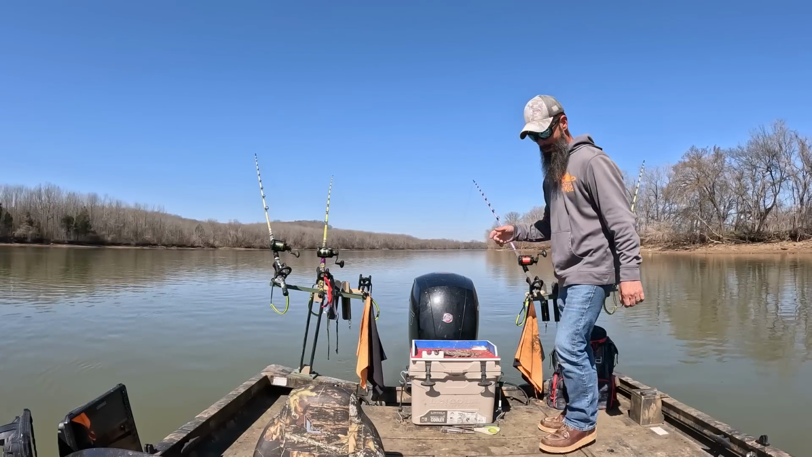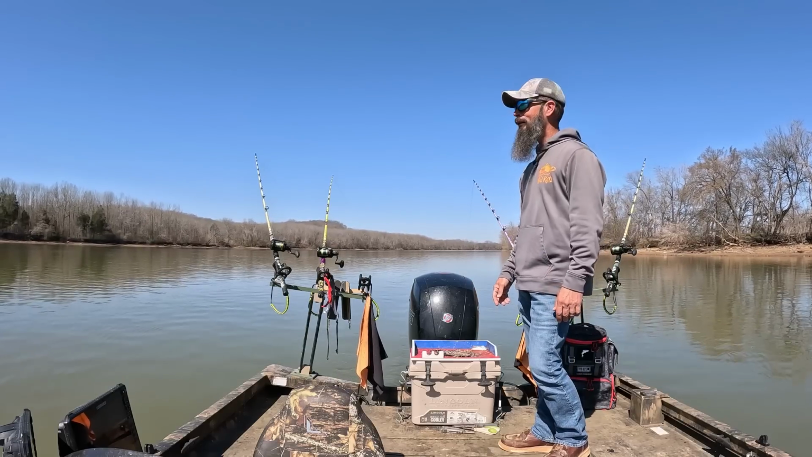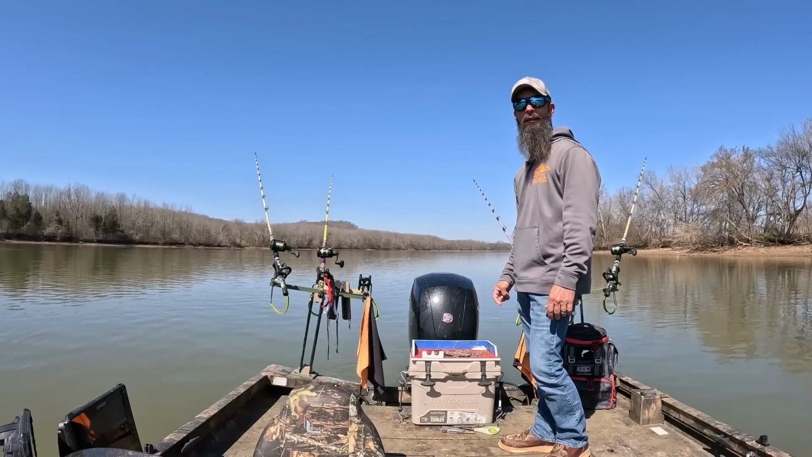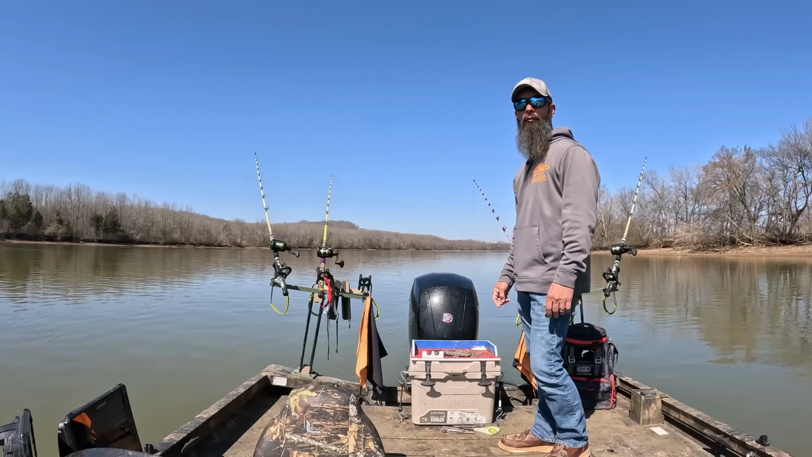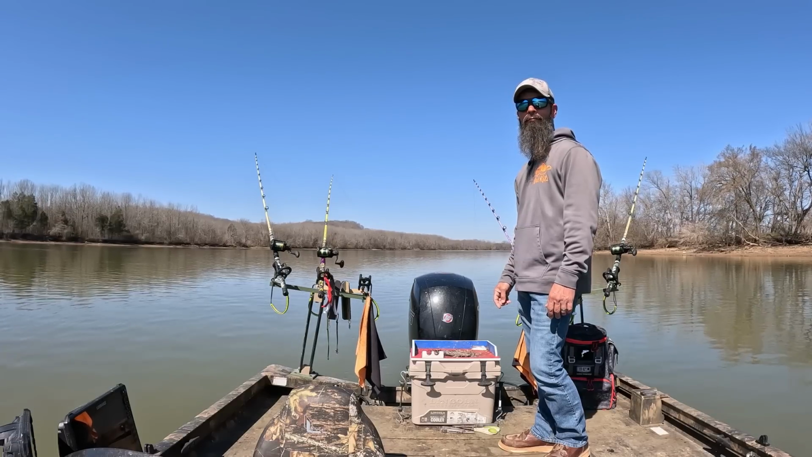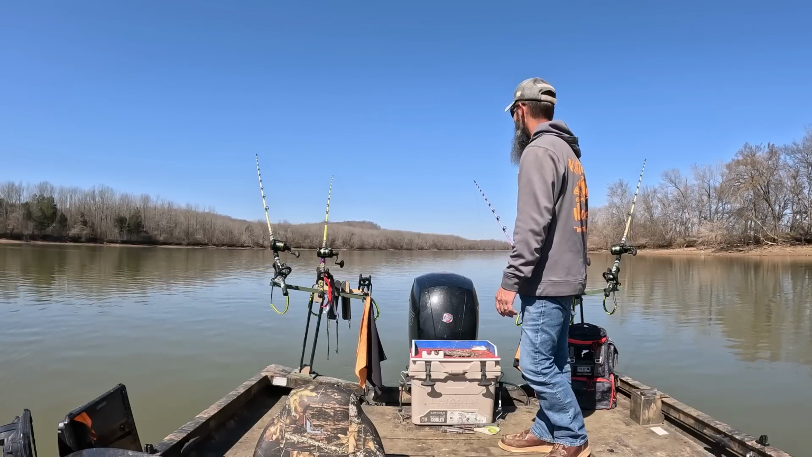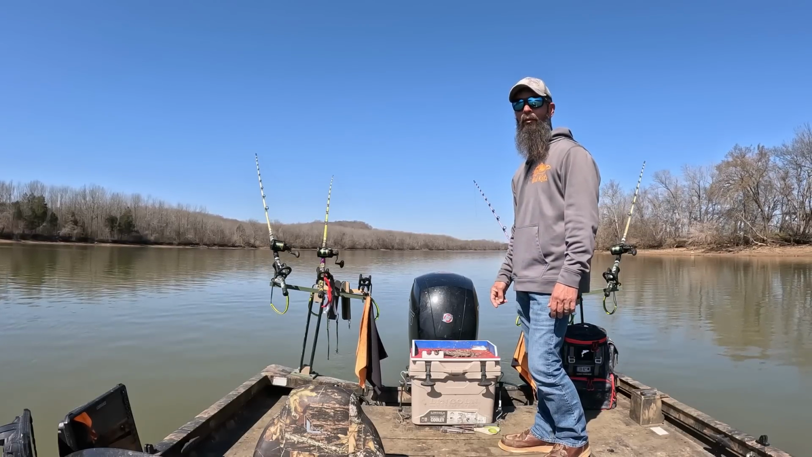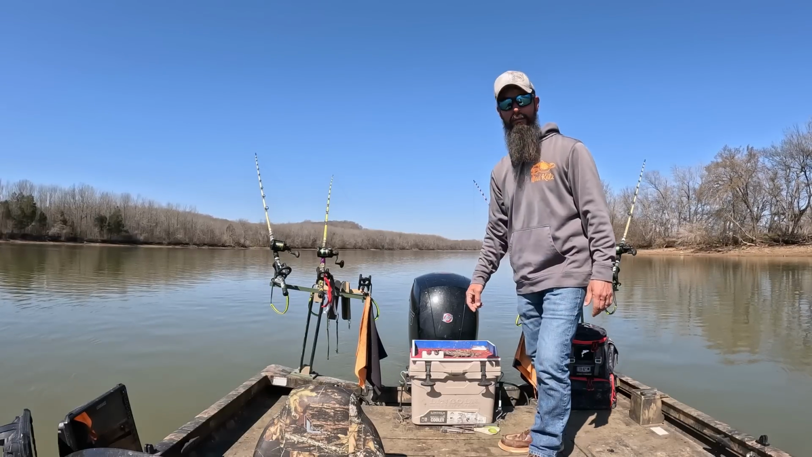But we got other spots to fish. Like I said, I'm just staying over here, giving it a shot. I mean, we ain't getting skunked. It's where we caught our biggest fish so far. We got boats everywhere now. It's funny. Like I said earlier, when I was out here when it was 16 degrees, I didn't see a soul except for me. Well, Spencer came out with me one time when it was that cold.